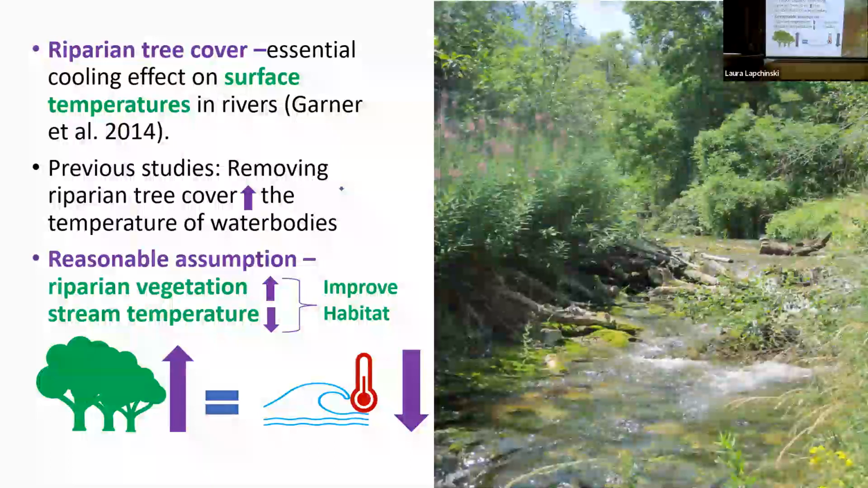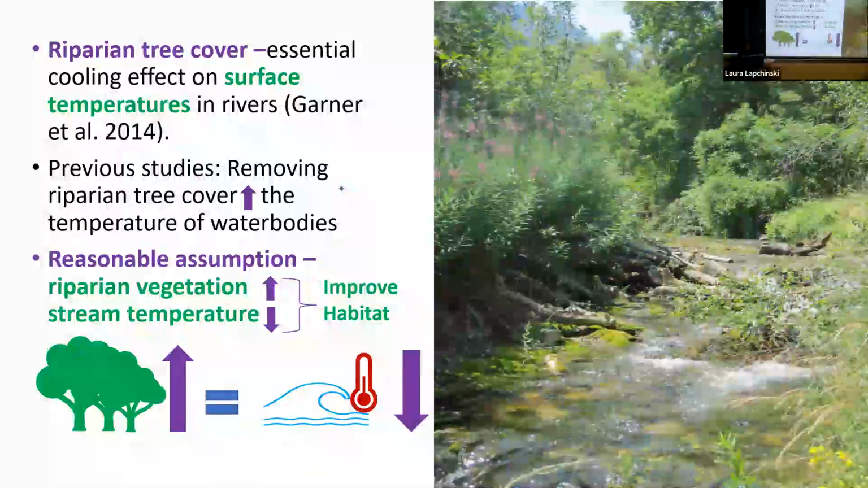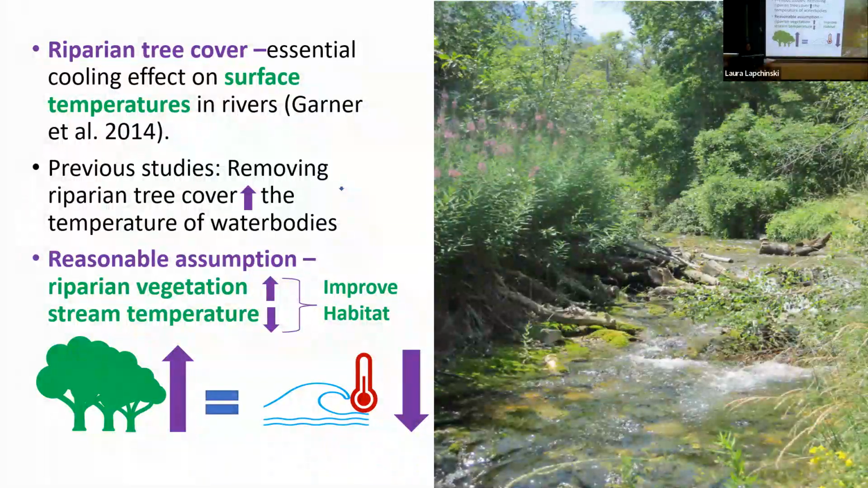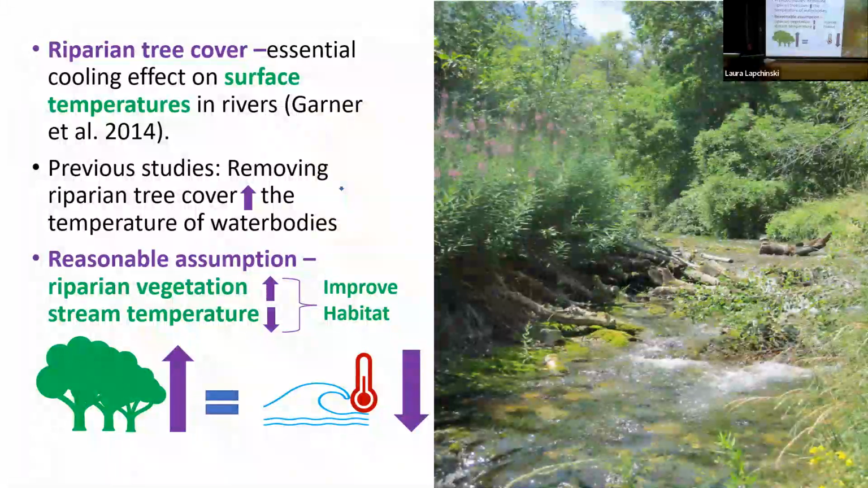A recent study by Garner et al. 2014 states that riparian tree cover had an essential cooling effect, and previous studies state that removing riparian tree cover can increase the temperature of water bodies.